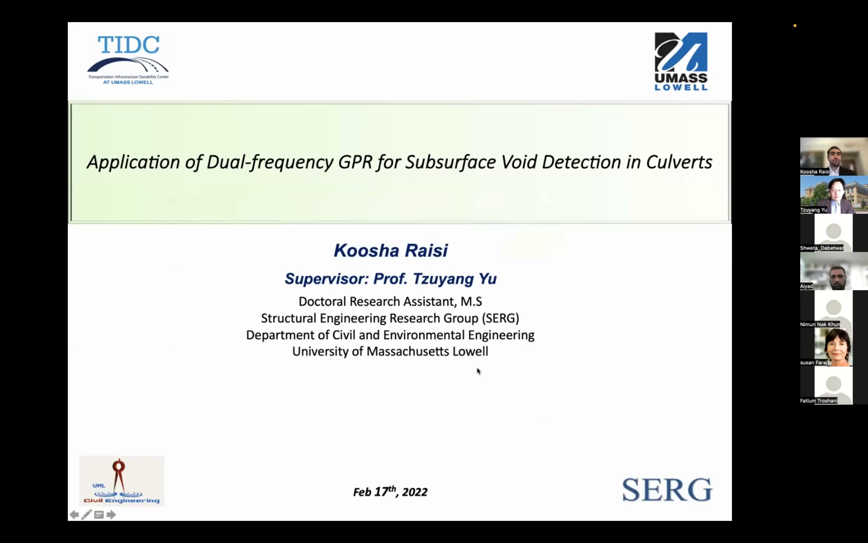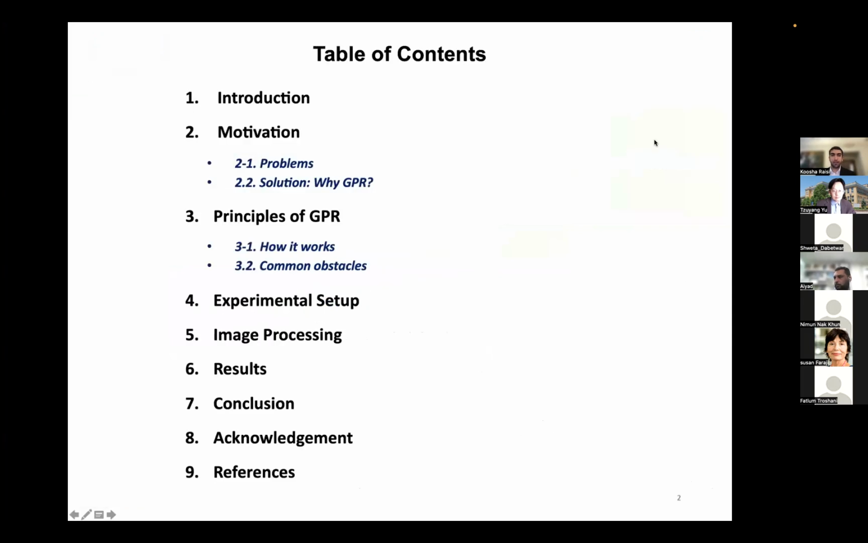Again, hello, everyone. Today, I'll be presenting our latest experiments on applications of dual frequency ground penetrating radar for subsurface void detection in culverts. First, we're going to talk about why we're conducting these experiments and what the hazards associated with it are in the introduction part.